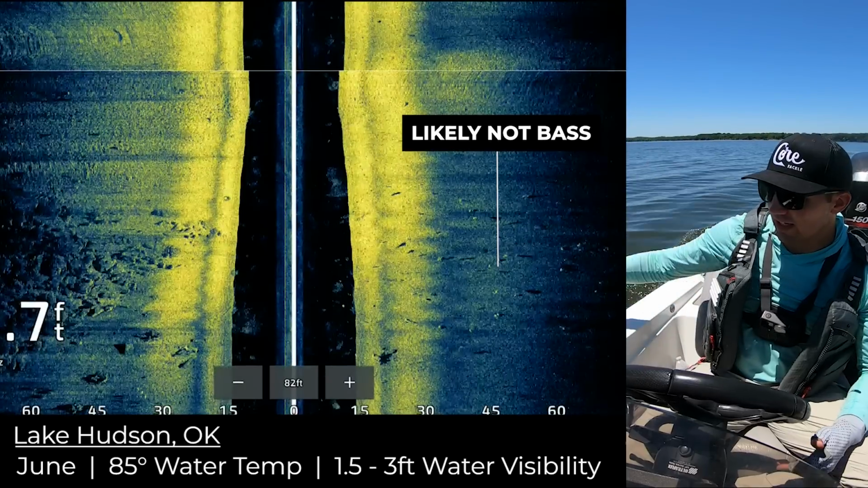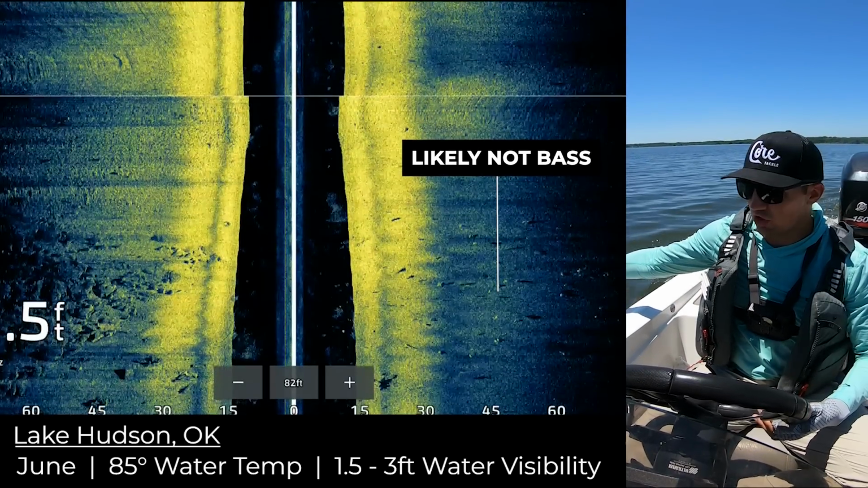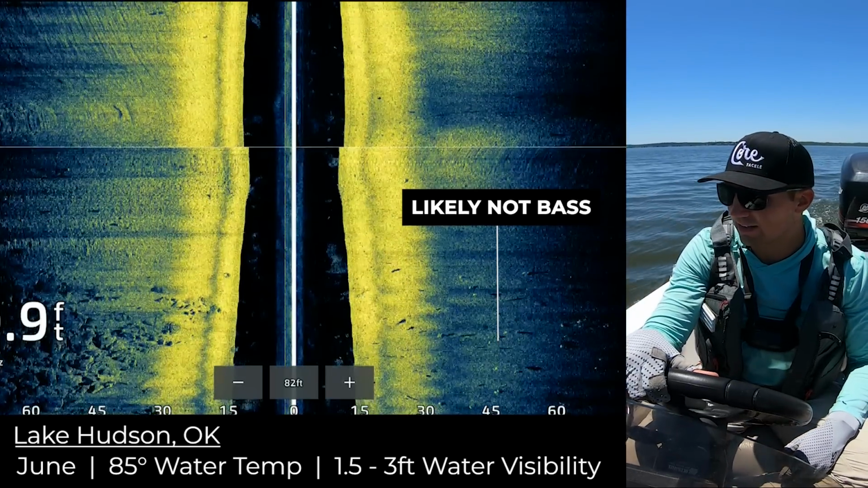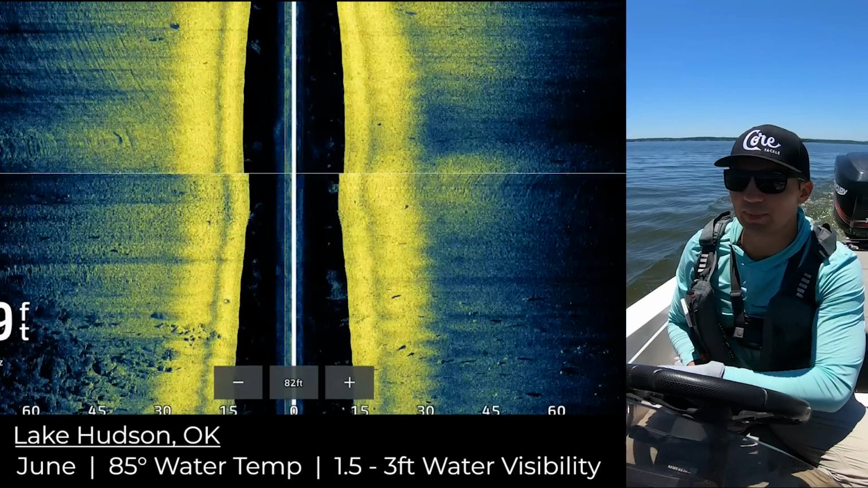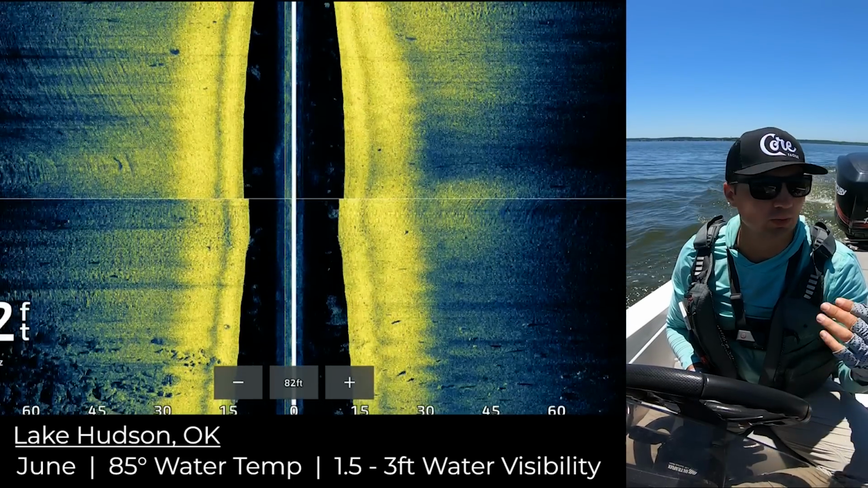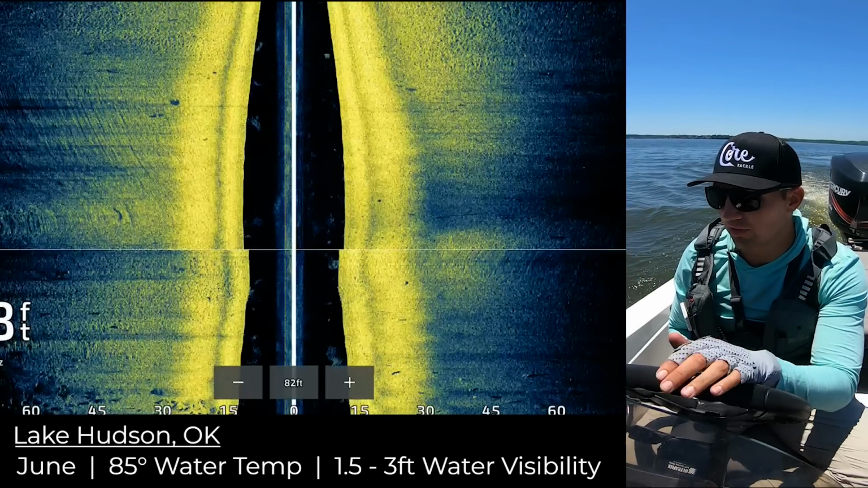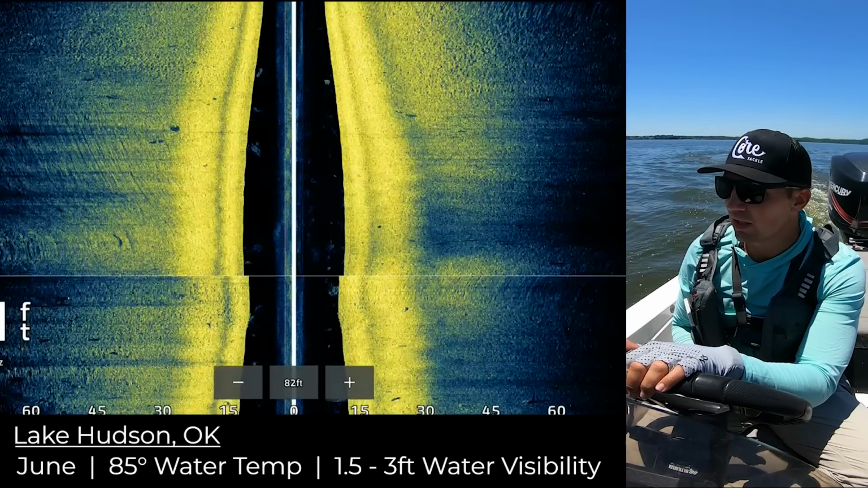Now there's a bunch of stuff on side scan, a bunch of random fish and trash fish and just stuff that you can see there. Those are not all going to be bass. And really on these type of lakes, because there's so many trash fish, when I say trash fish, I mean like carp, spoonbill, gar, stuff like that, stuff I'm not fishing for.